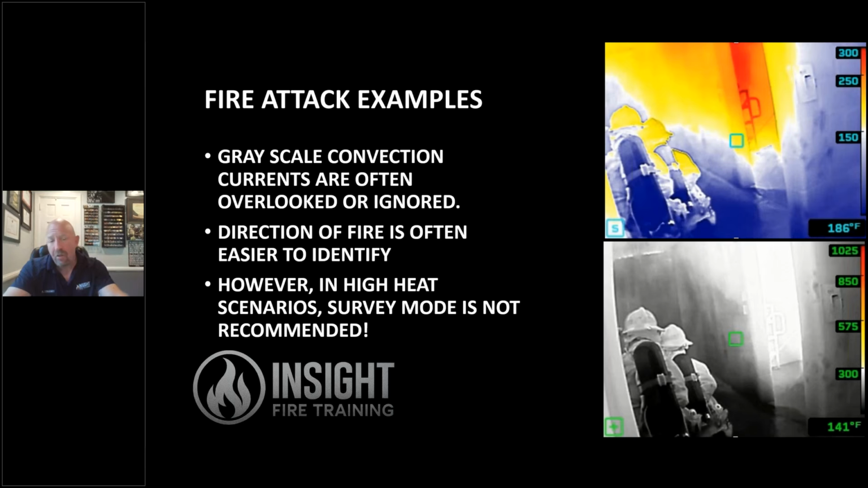Number one, grayscale convection currents are often ignored or overlooked. And here's why. They're pretty clear on the camera when you're sitting here watching this video. But when I start getting gunk and moisture and stuff all over my face piece and I'm moving very fast and my average scan's 3 to 8 seconds, if convection currents look like gentle clouds, they're very hard to see.